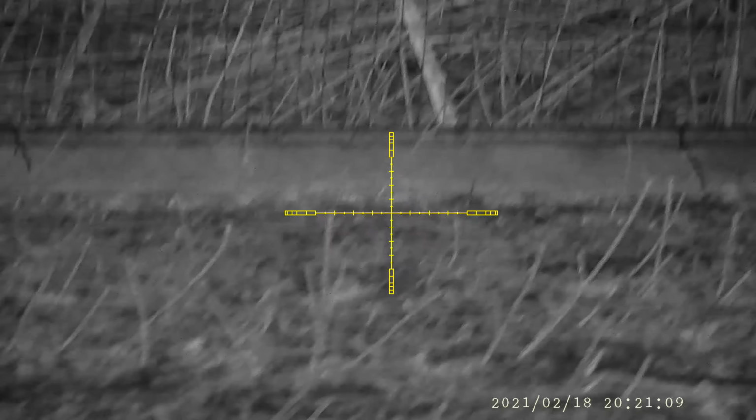Pulled that shot to the left, I think, for a clean miss. Not sure whether that was a rat or a mouse. Probably a small rat.